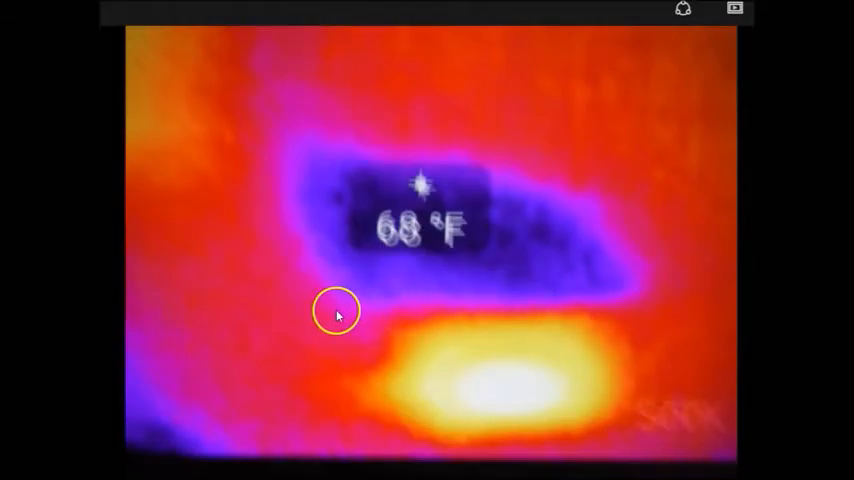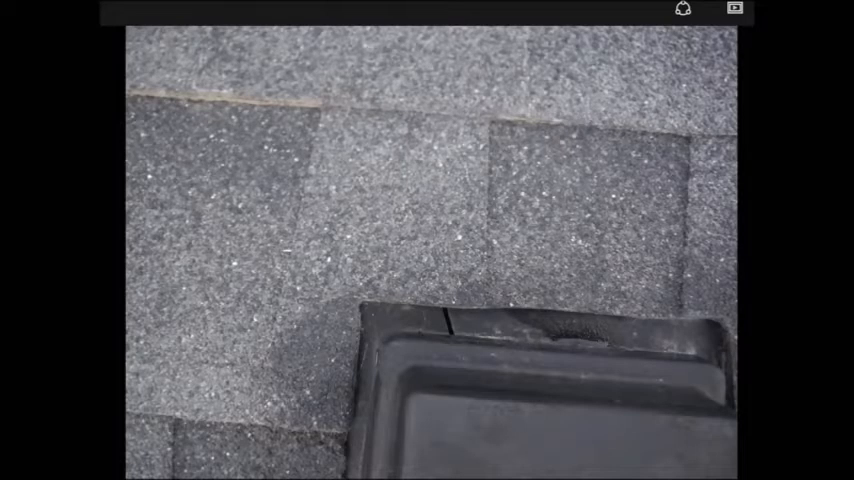This one was a big blue spot, water staining, and what that was, up on the roof, we went back up and double checked, and we found this crack next to a bathroom fan vent cover up on the roof, and so water was leaking in that and dripping down into the sheetrock under that. And again, the sheetrock didn't show any evidence of water entry or moisture.